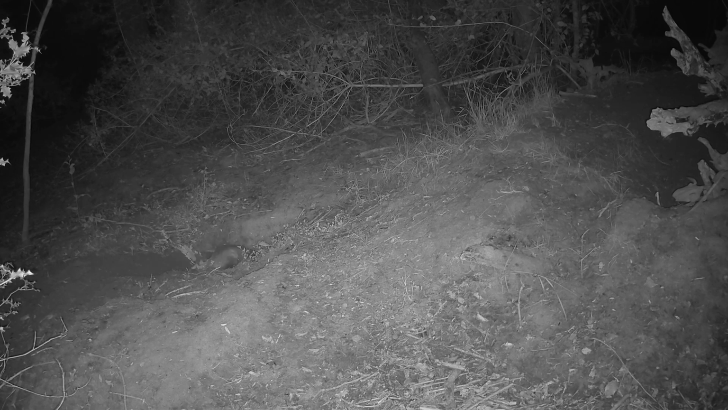It's really quite difficult to sex them. I'm finding it so anyway, but I'm pretty certain this one's a male that's just emerging from the set now.